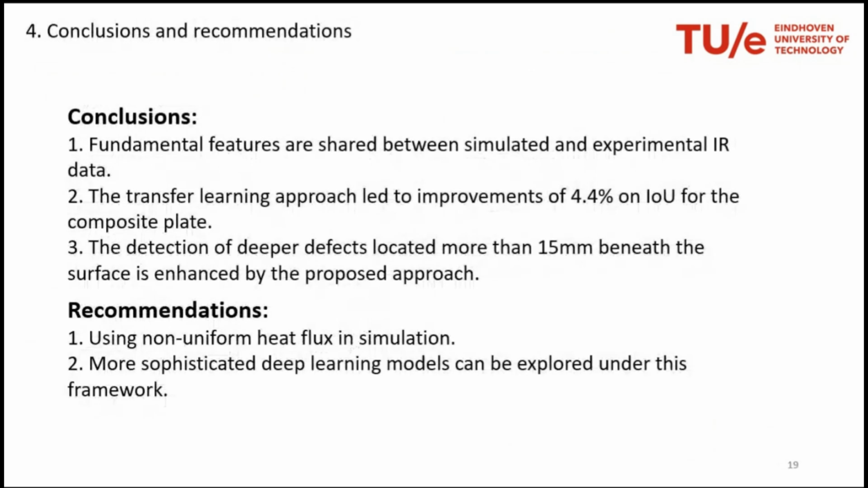So to go to the conclusion, we employed this methodology in which we use simulation data to pre-train a neural network for damage detection, recognizing that there are some fundamental features which are shared between the simulation dataset and experiments. The transfer learning approach increases the performance of the neural network, especially for the detection of deeper defects. And these are in fact the main advantages of transfer learning in this case.